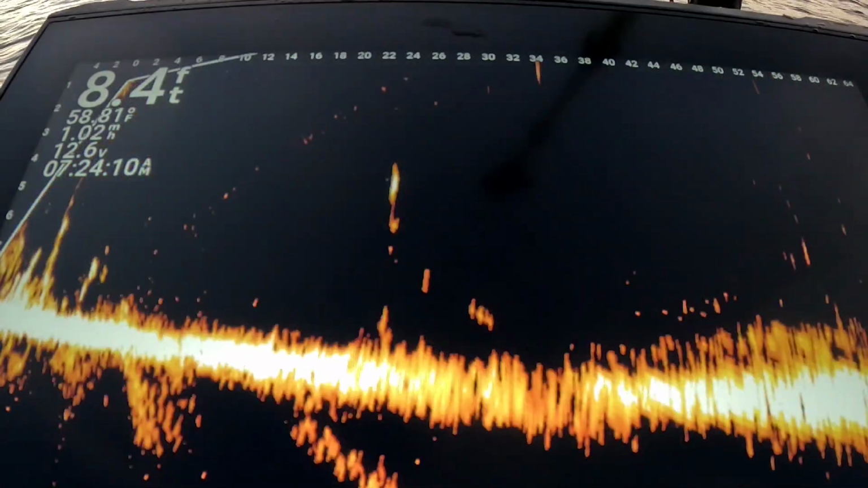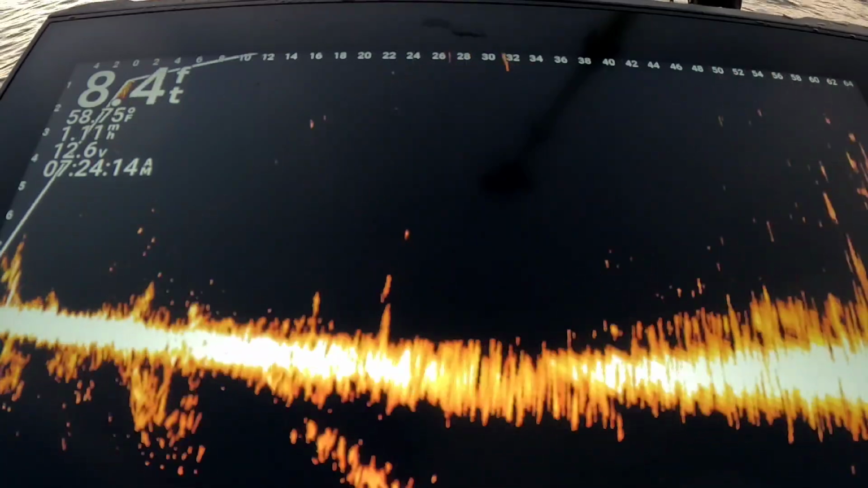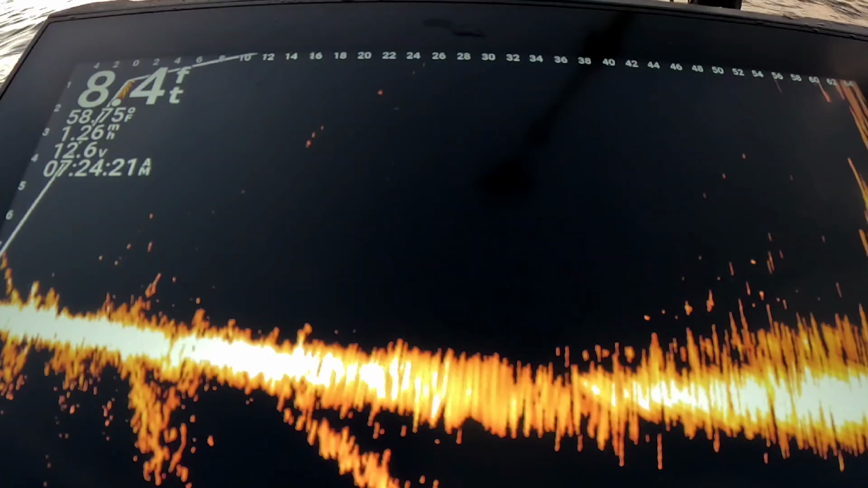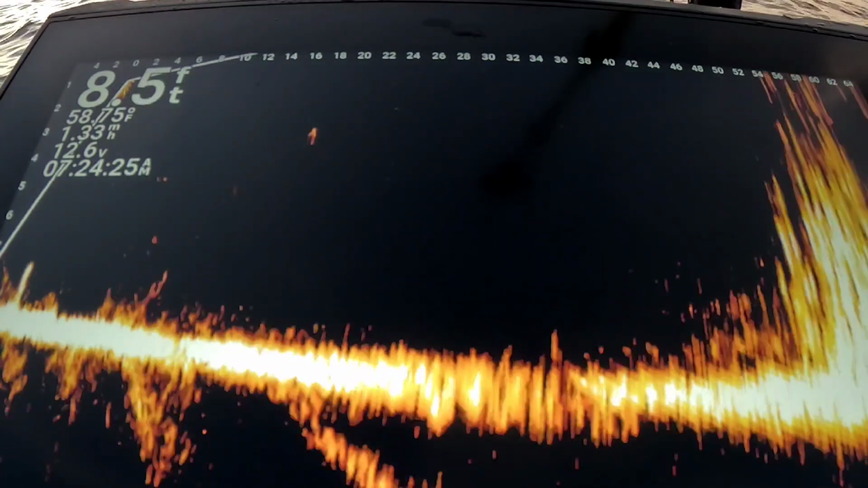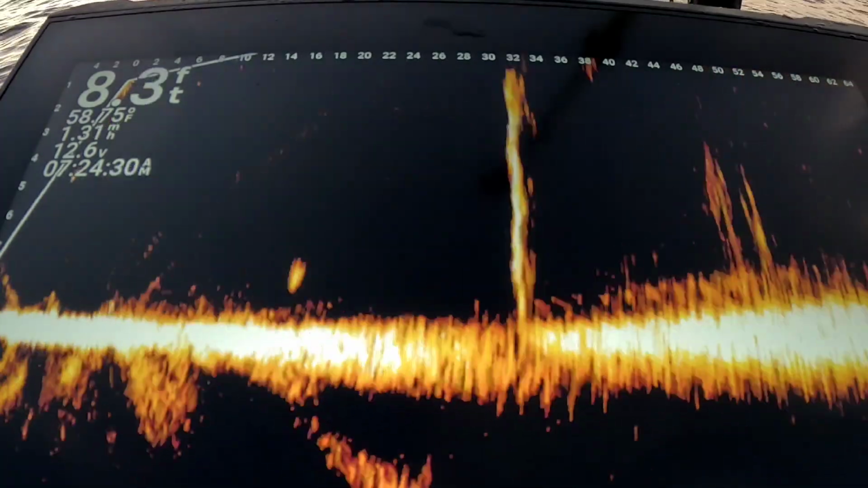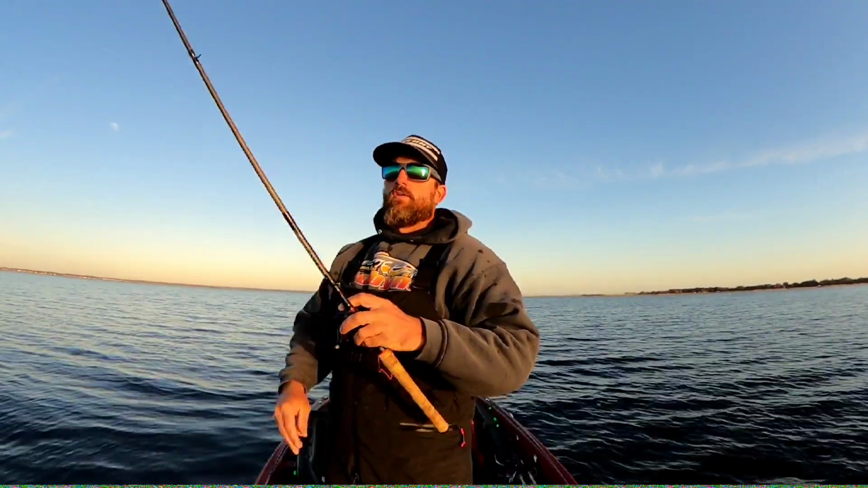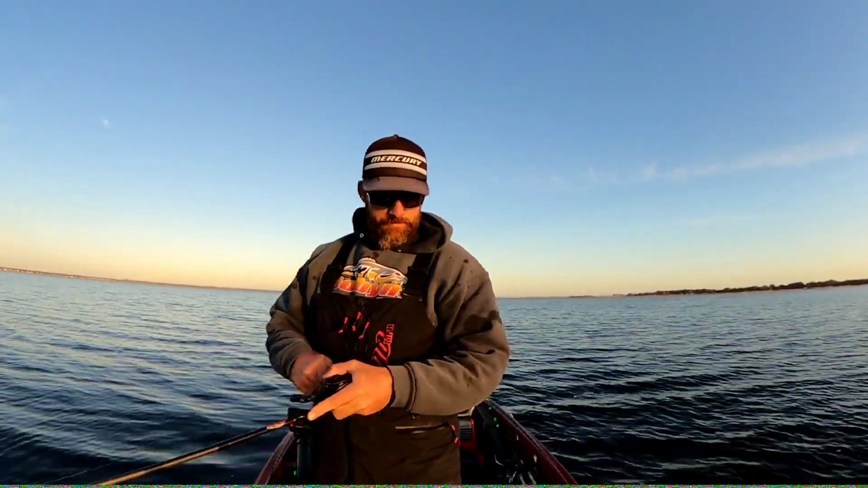So all I'm going to do is just keep trolling across out here and keep looking. We've already seen a couple of fish, but I haven't really seen what we're looking for just yet. And of course, that water temp's 58.75 right now. That's pretty chilly for Lake Toho, but these fish are out here. They're not going anywhere. This is about as deep as they have to go. Fish on it, but never pass up an opportunity to rip a chatterbait through a good clump of grass.